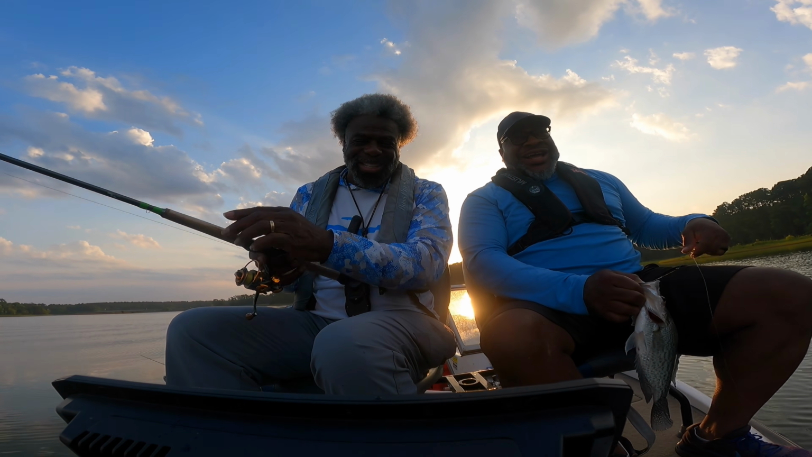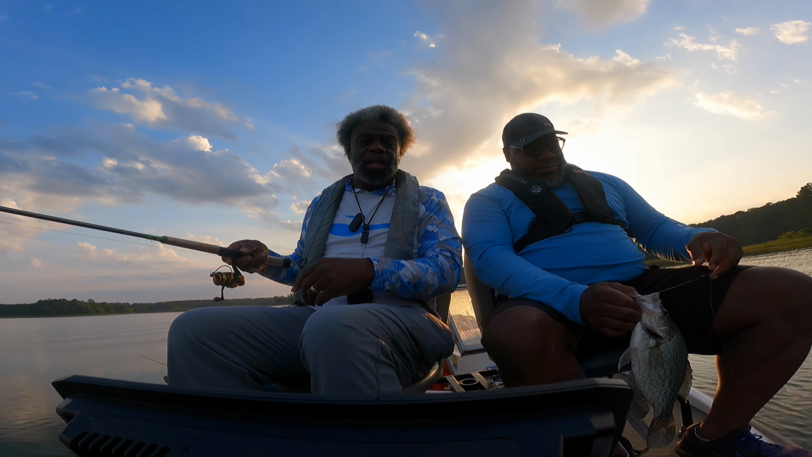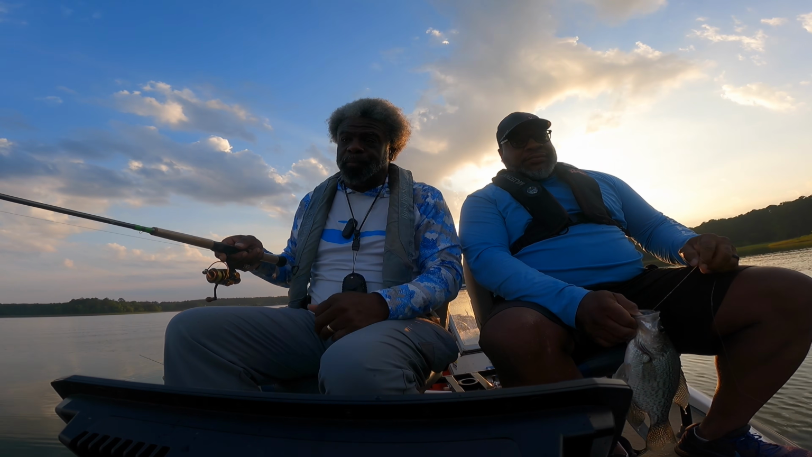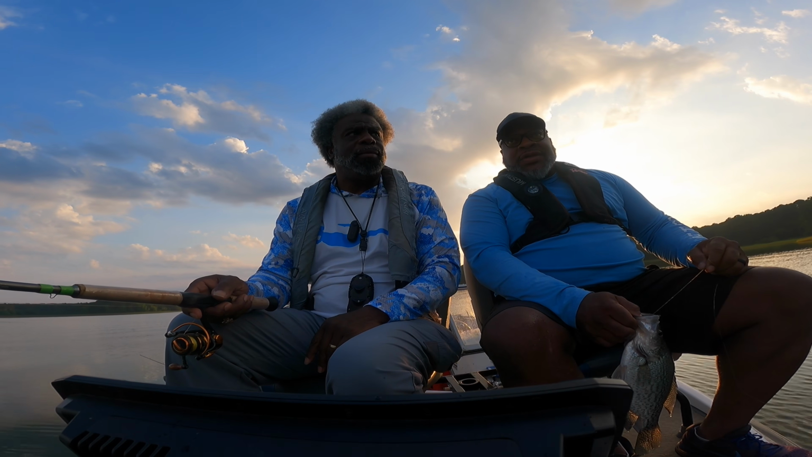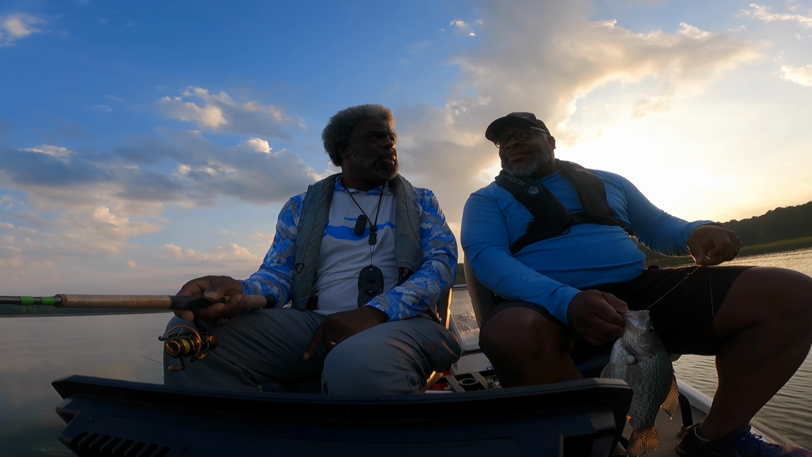So folks, we're gonna see if we can put some of these Clark Hill slabs in the boat today, coming to town for the 4th of July weekend. We ain't fished together in a minute. When was the last time we fished together? It's been a while. When did you leave Georgia? 15. Yeah, it's been 11 years.